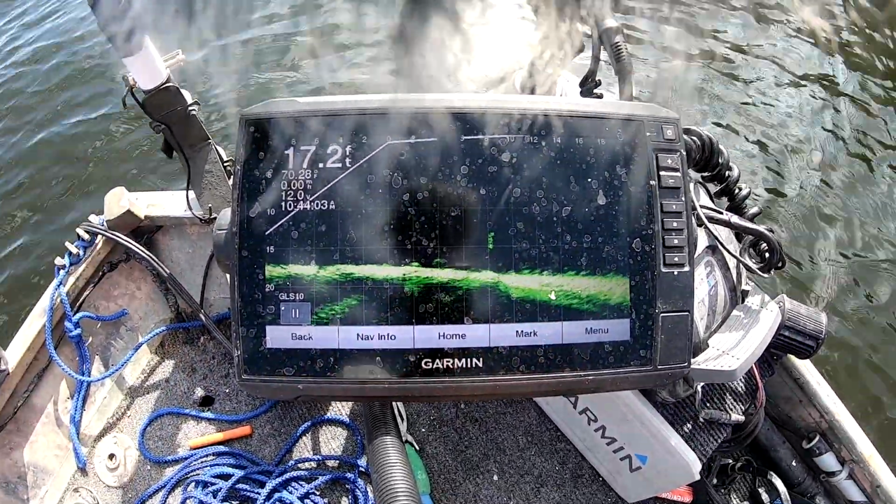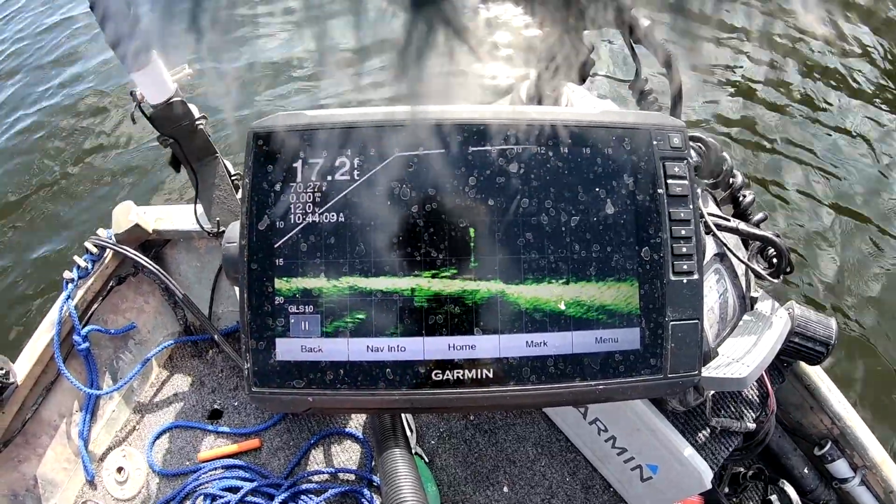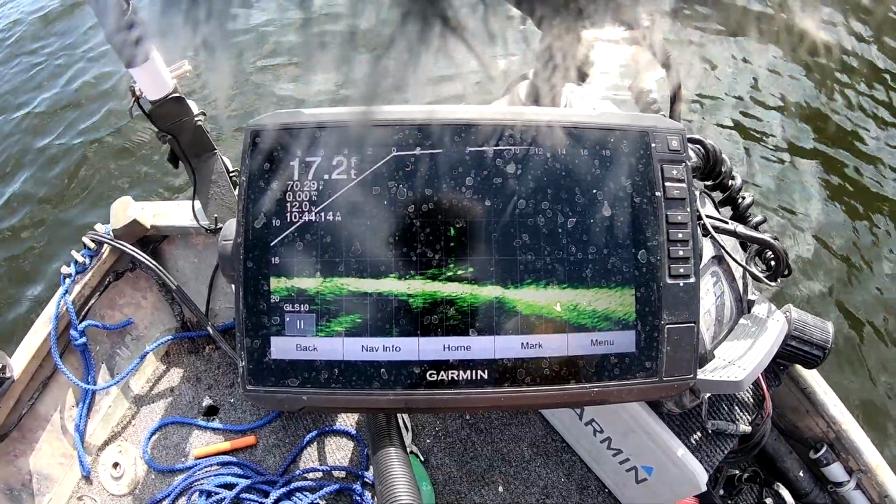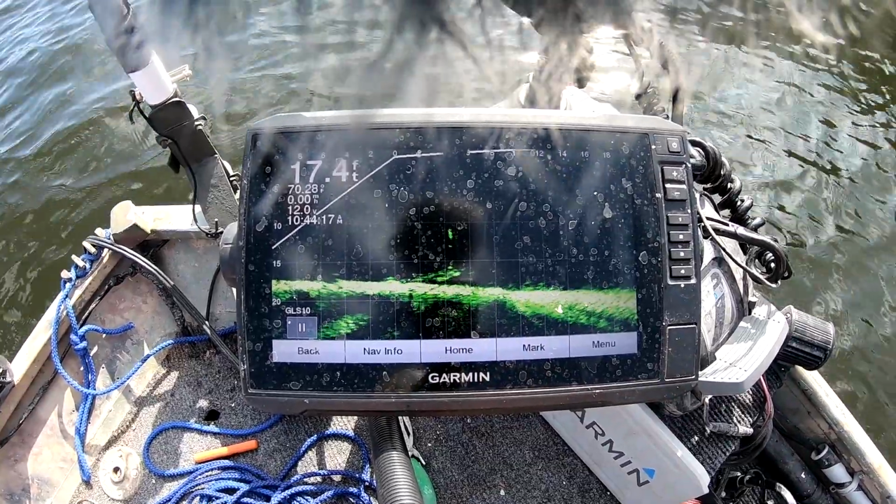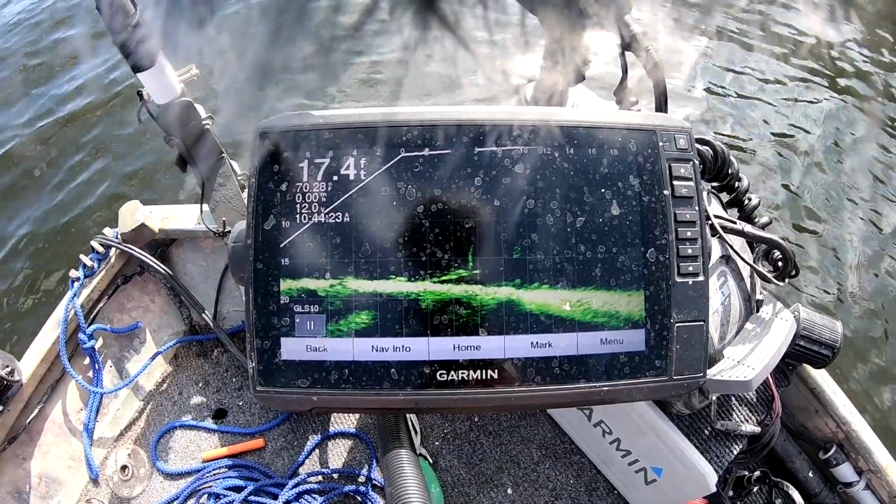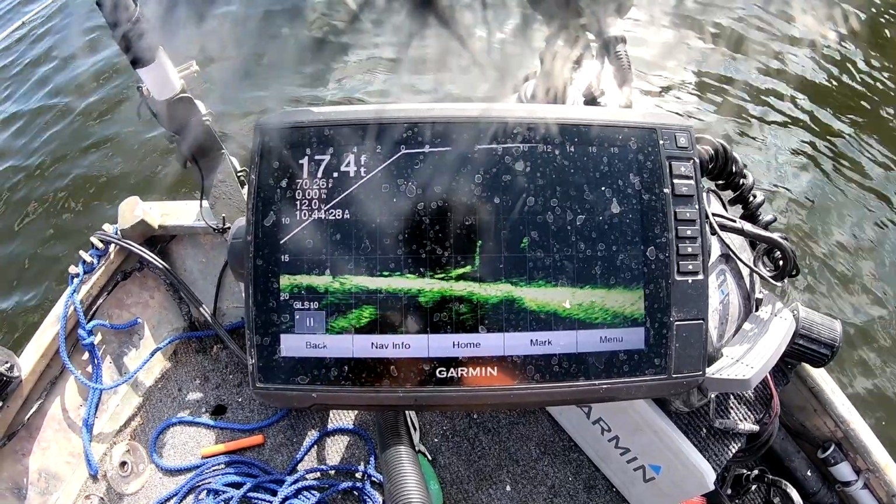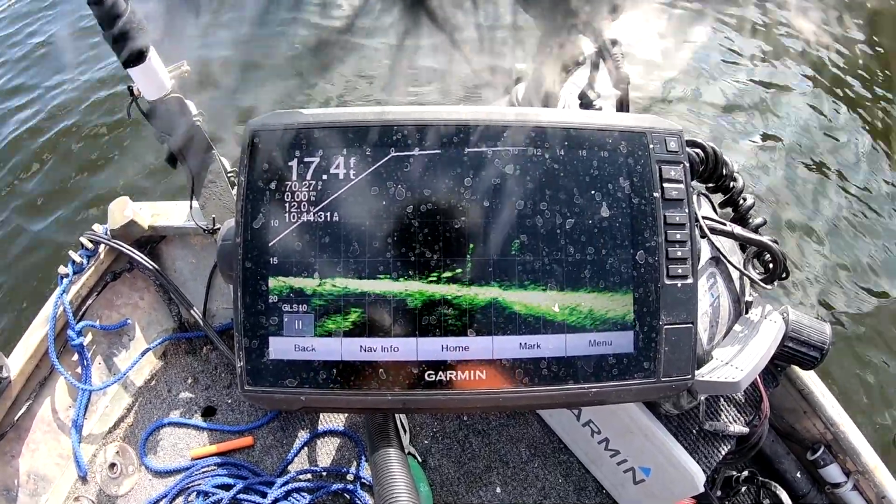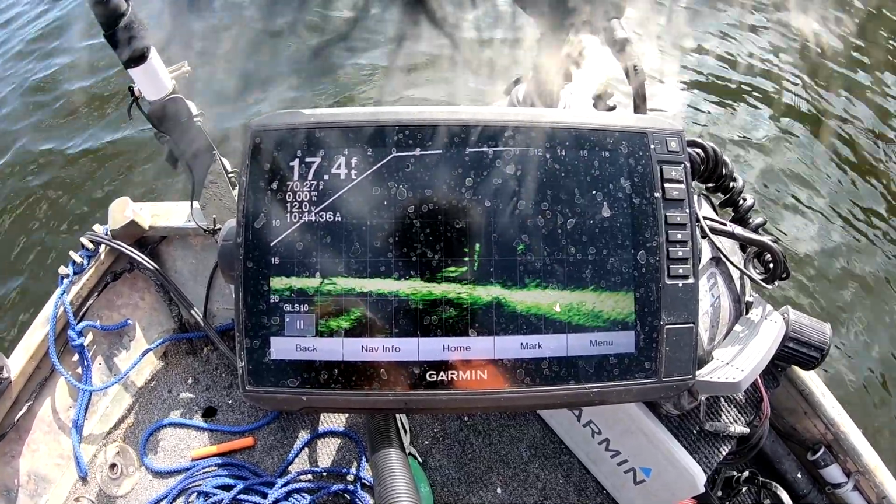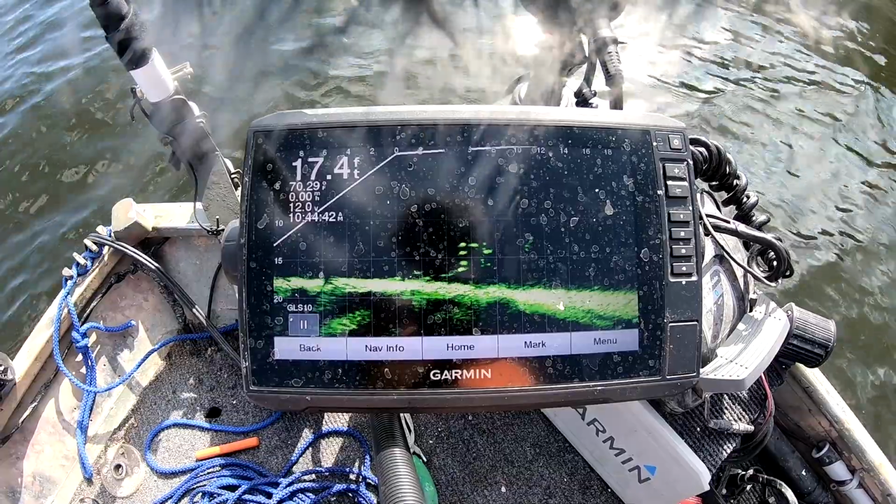Alright, back on it there. Give me a minute. Ouch. Hooks are sharp on them thumper jigs, that's for sure. Alright. Now let's see if there's any more of them like that down there. Alright. See my jig going down right there. There they come up to it. They're chasing on it. There's one on. Oh, he had it.